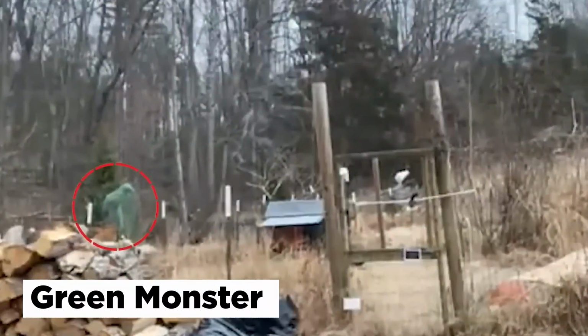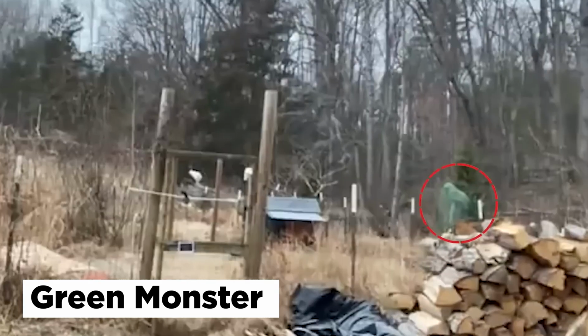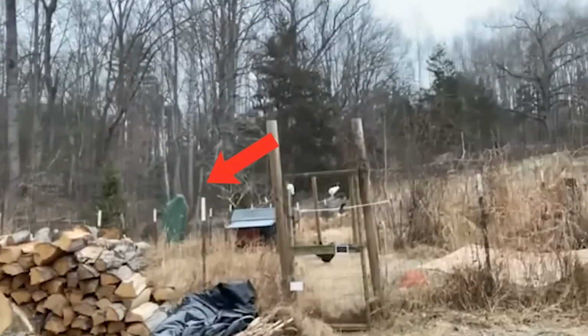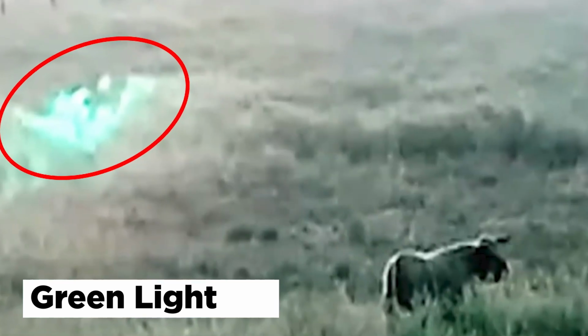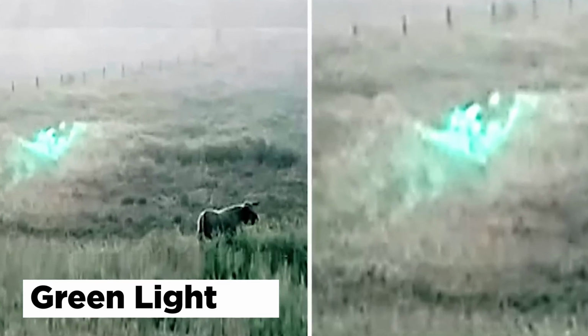Green monster. A trail camera installed to monitor chickens and rabbits picked up a strange entity focused on the livestock. According to the camera owner, he was on a lunch break when he managed to find this unknown person or creature in his livestock pit, although it seems to be moving close to the chickens and only ended up moving past the farm animals. Green light. This rancher noticed this on his trail camera next to his cattle, but couldn't explain what it caught. Ring the store very unsettling, the untold topic of the day.